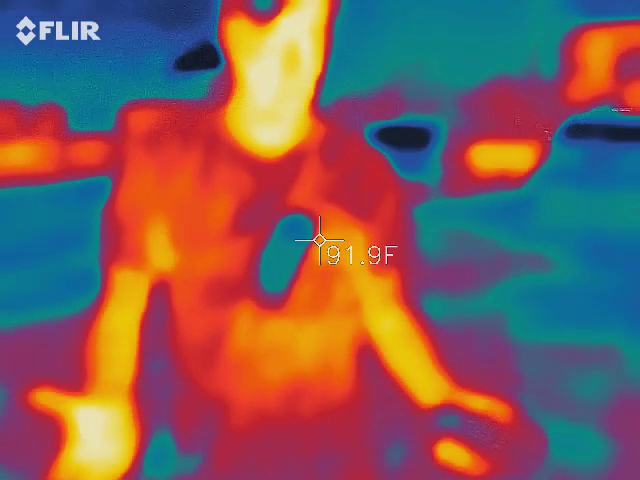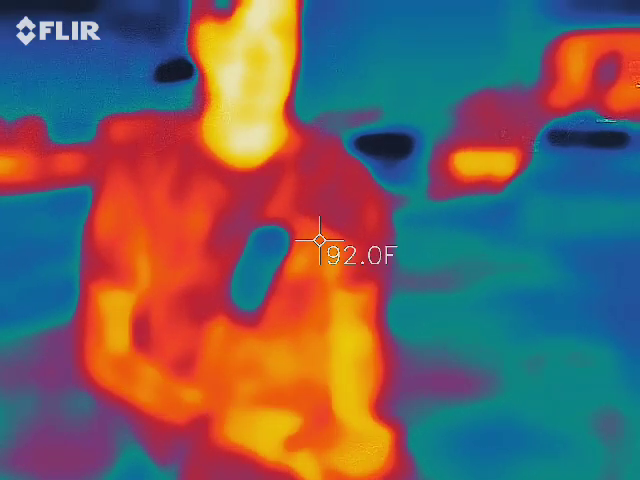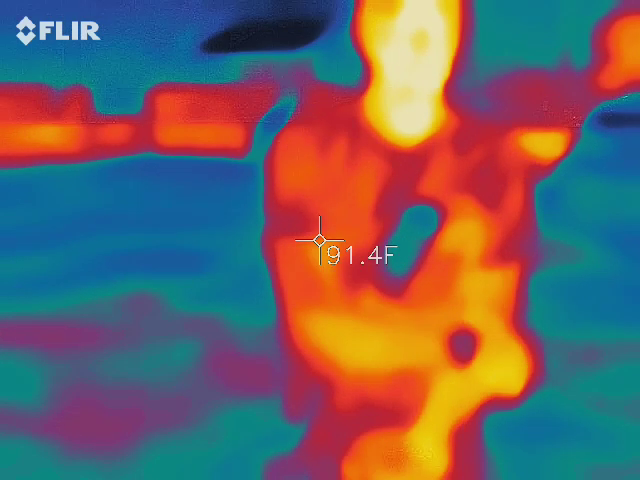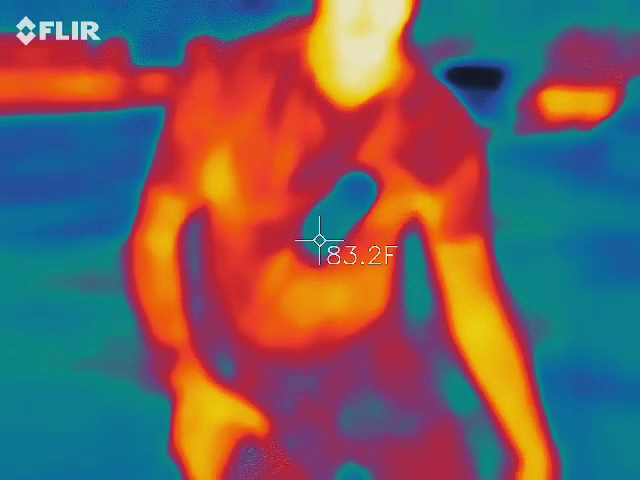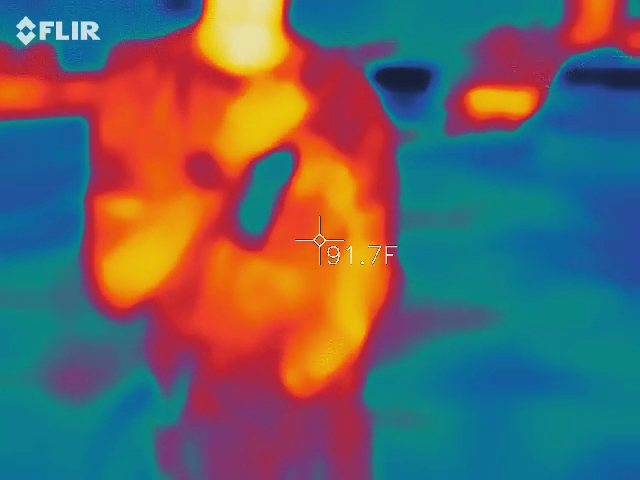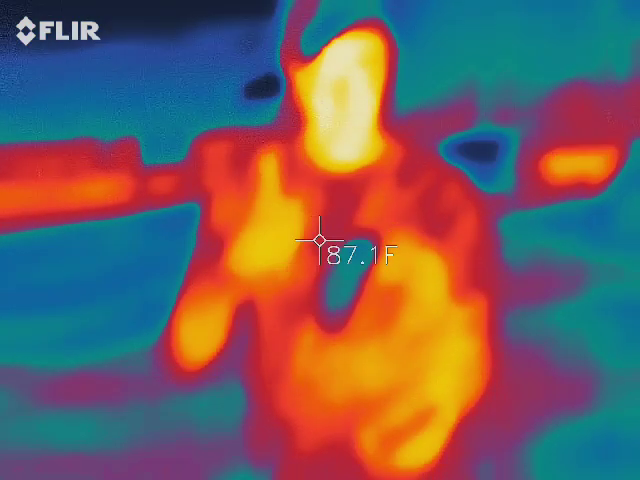I've caught it several times with that camera, and it's a super cool thing to watch because it would literally just go up like 10 or 15 degrees in like 5 seconds. Right, exactly. Okay, well, I don't know if that's anything. You went from 80 to 93. Well, that's probably because there's different areas. My shirt is going to be a different temperature than my skin. Okay, so maybe it's just different areas, probably varying a little bit. Yep. I got it.